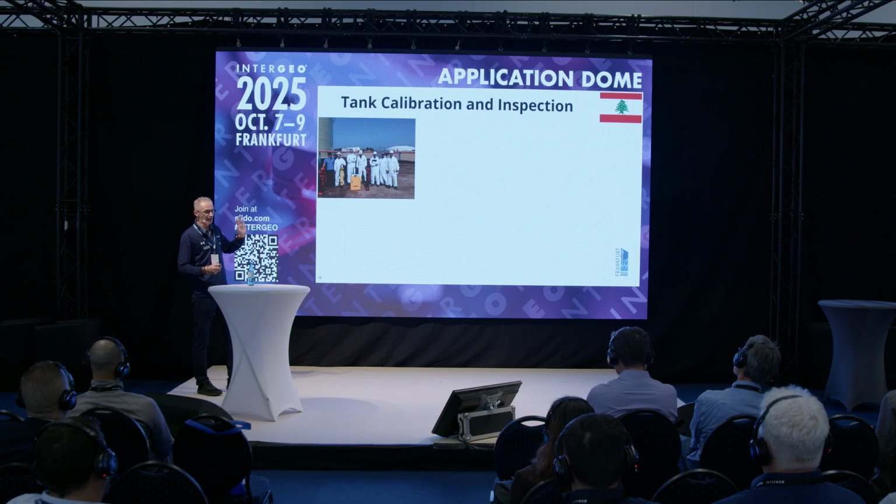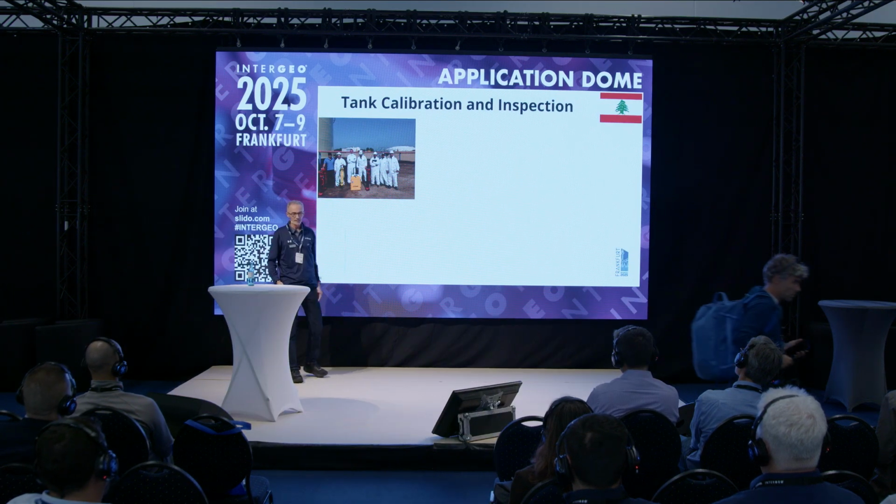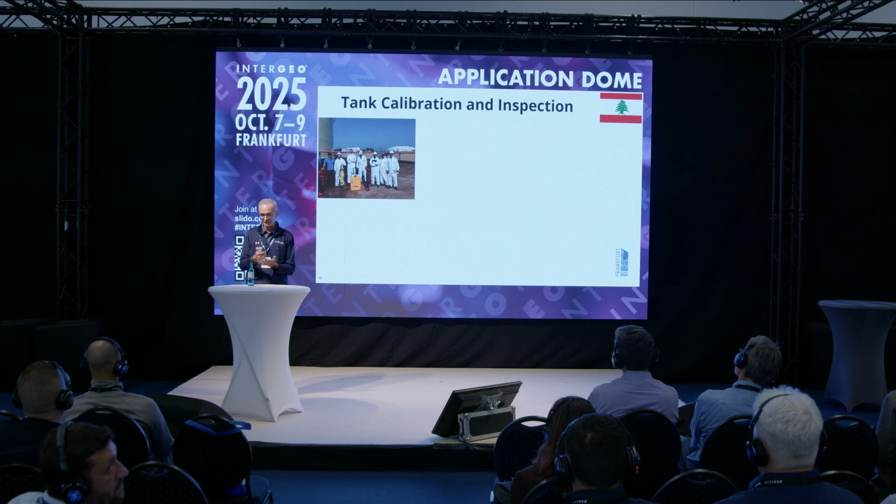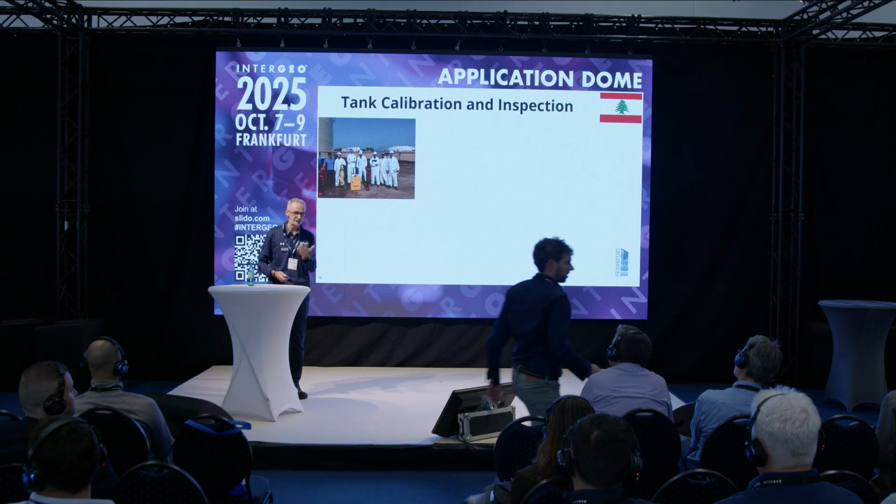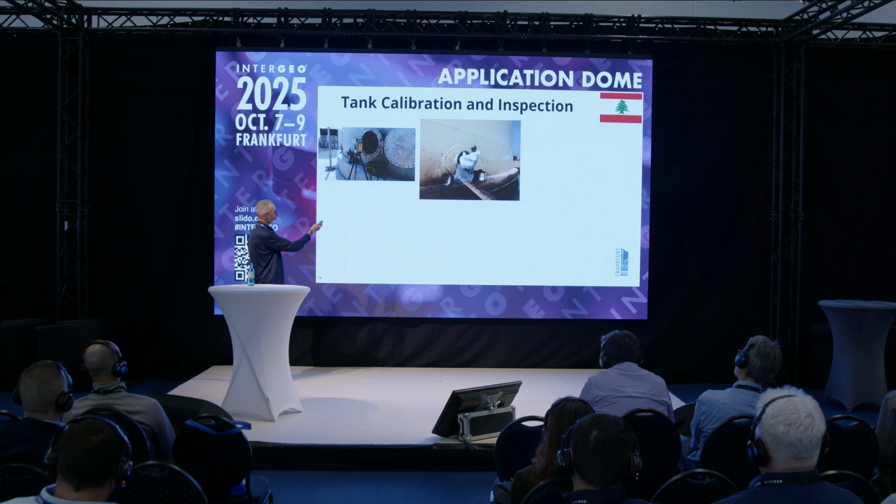That example, I love it. It's me when I was a bit younger. That's in Lebanon. They wanted to scan an oil tank to compute the volume. What they were doing was pouring water. It's called the water filling technique. So lots of water, it takes a lot of time, it's not very green. And most of the time, it's not very easy to go inside.